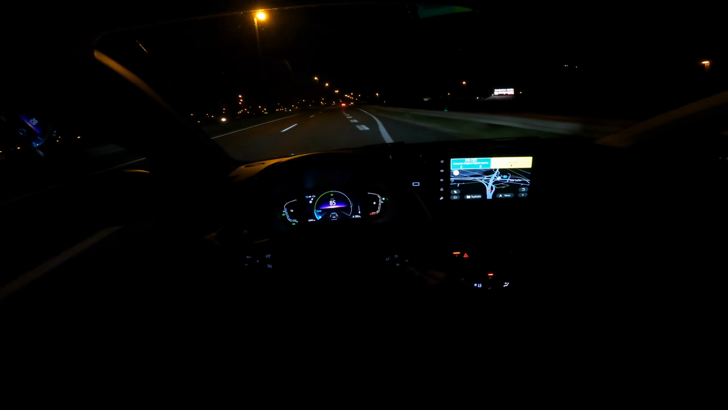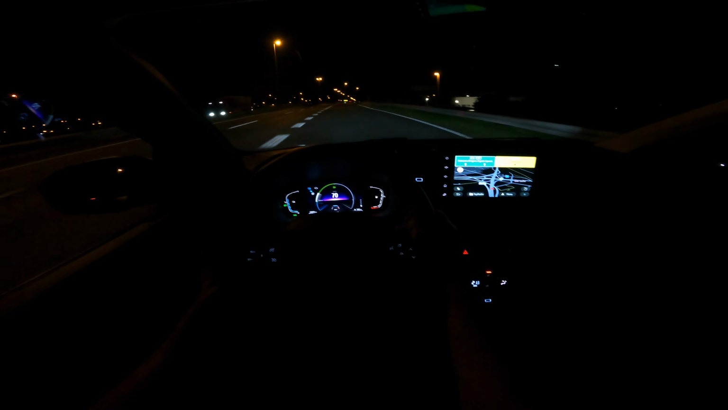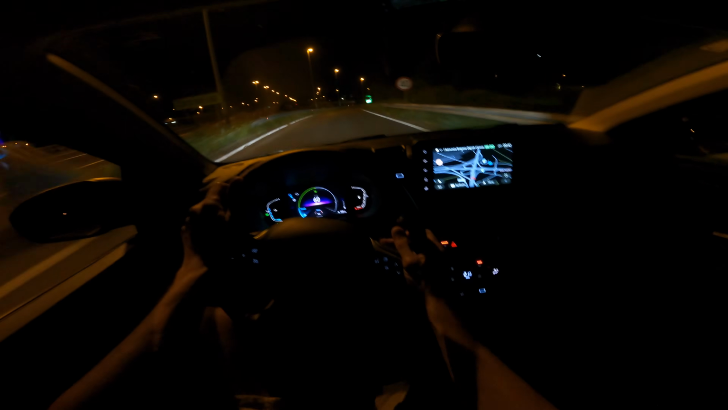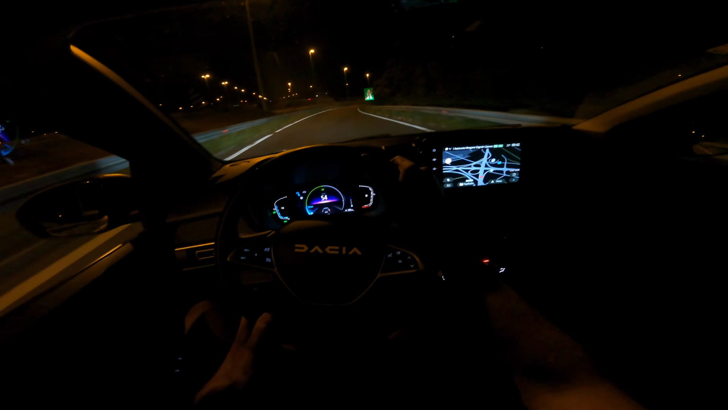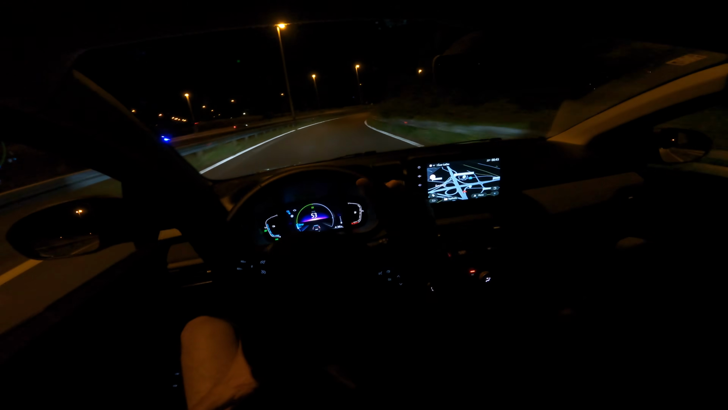But I've mentioned this in my day review that this model still has the front radar, but the new model will lose the radar and it will have cameras on the top that will determine the distance instead of the radar, which is cheaper. And yes, Tesla actually did that first, so it's quite interesting that Dacia has picked that up.